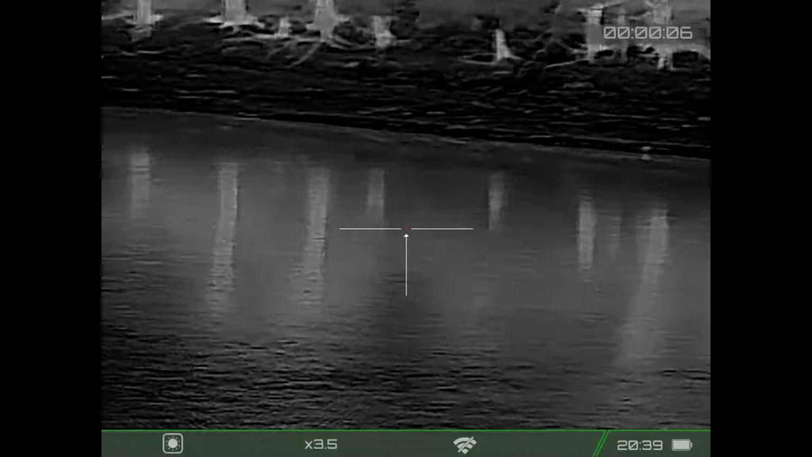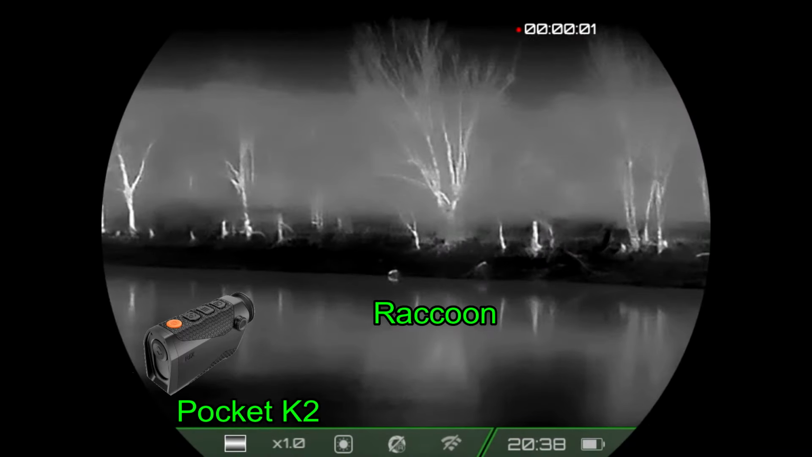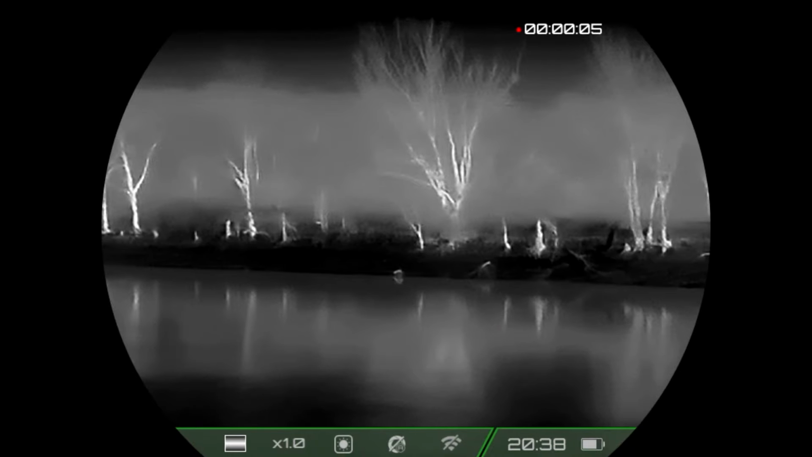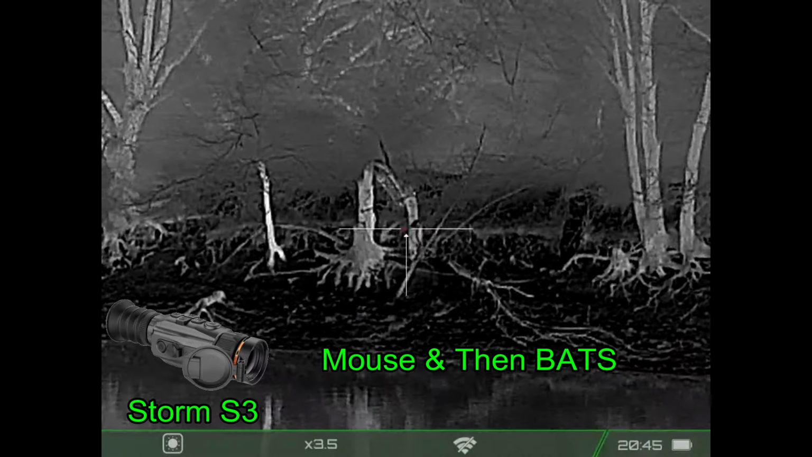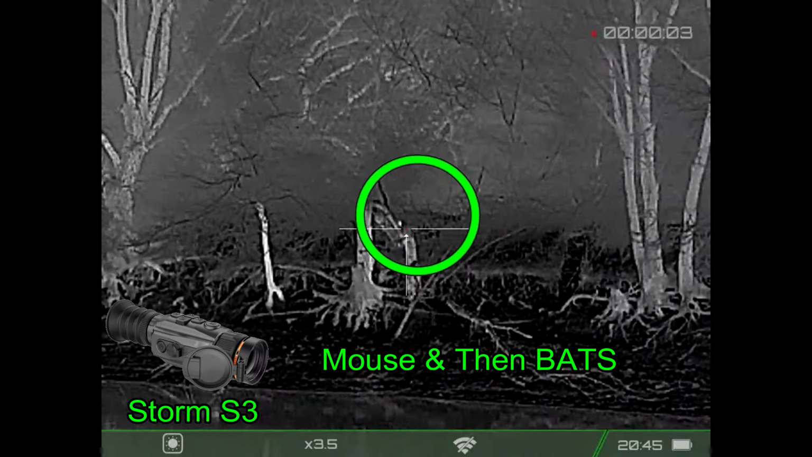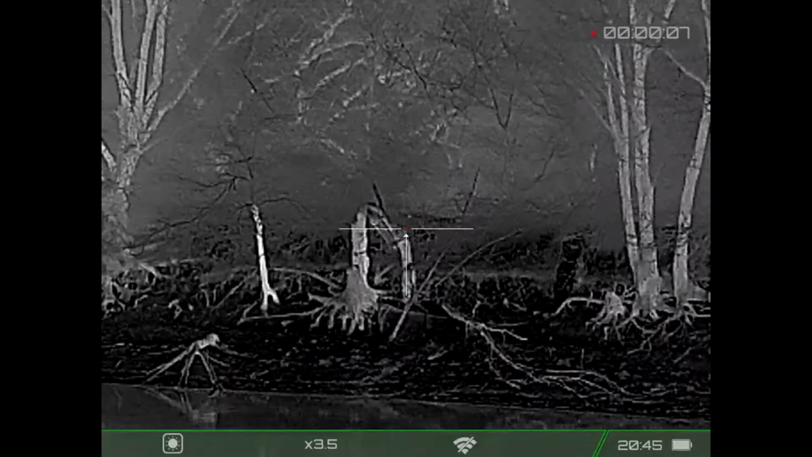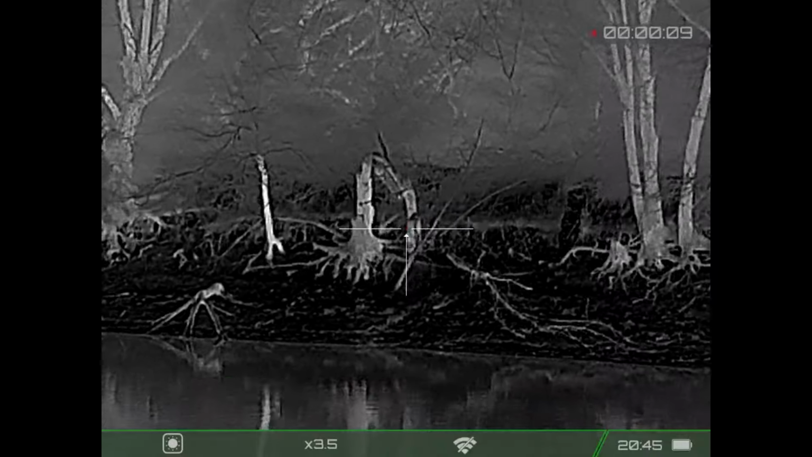That's a raccoon. And that's the raccoon as seen with the K2. I thought this was neat. Watch for the mouse crawling up the tree. Then you're going to see a bat fly by. There it goes.